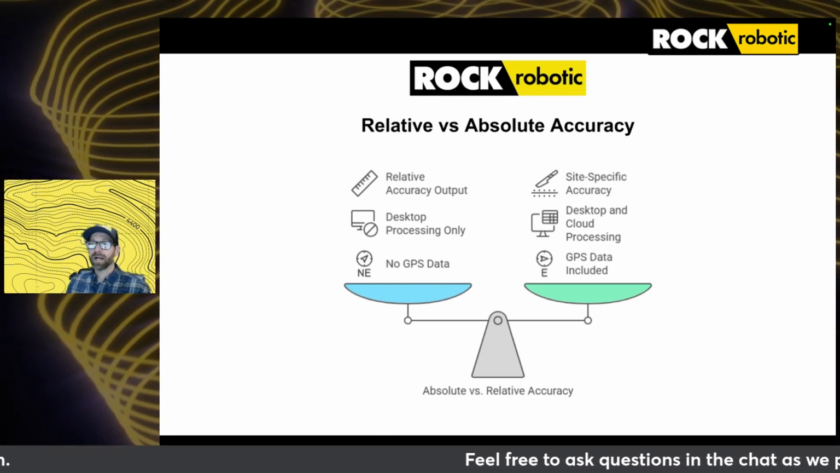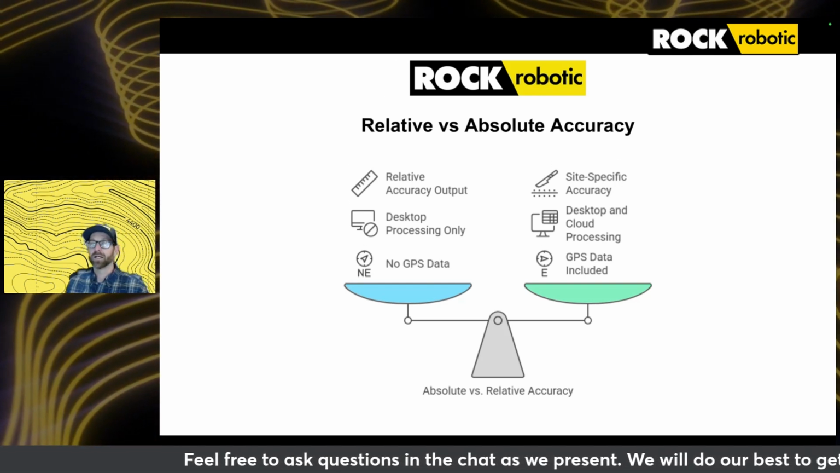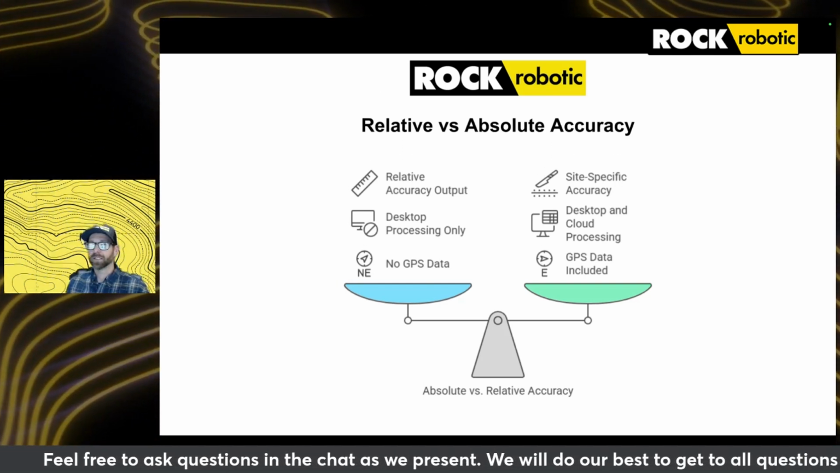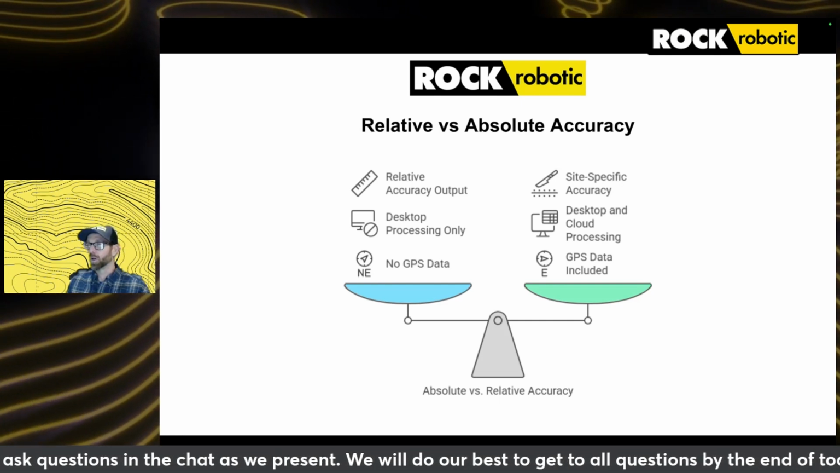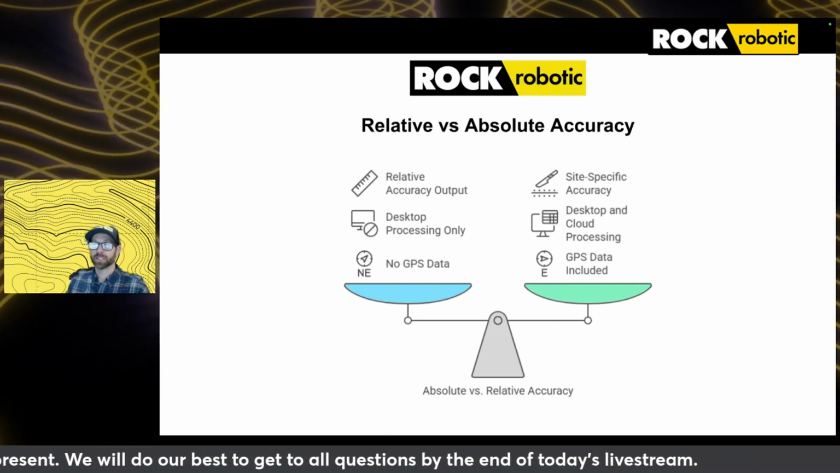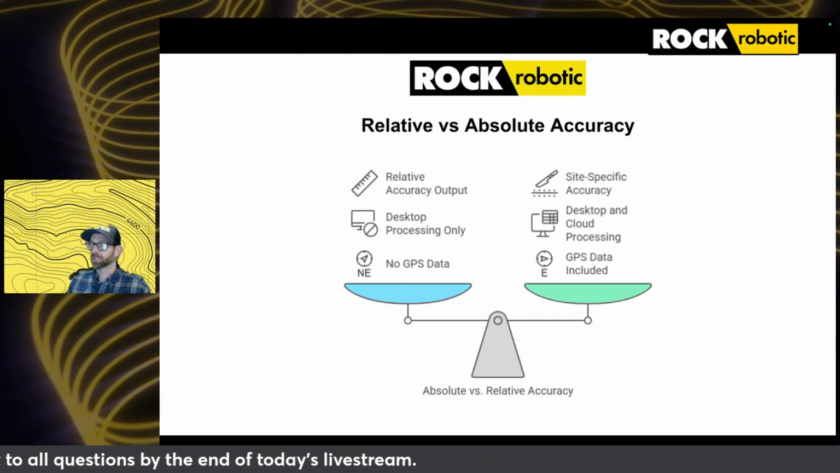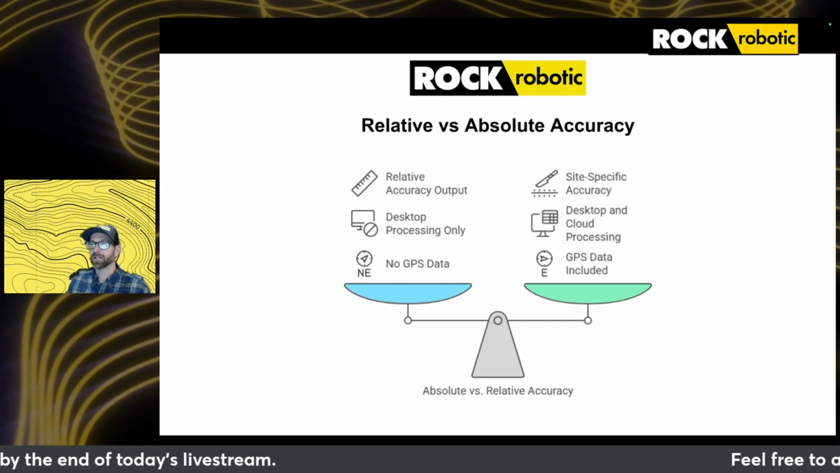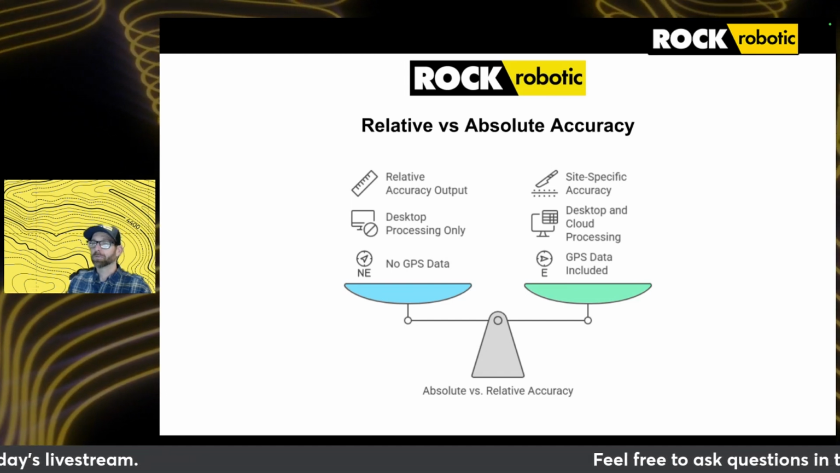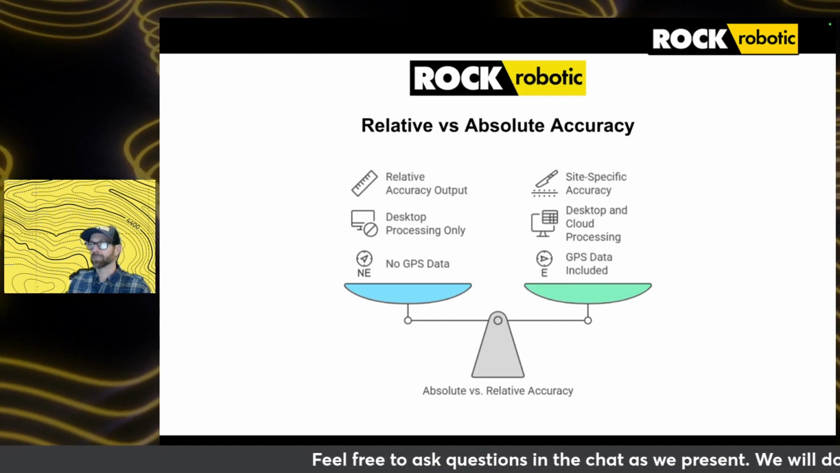Several factors influence the accuracy of your SLAM dataset, whether you're working with relative or absolute positioning, so here are some key considerations for data collection. The first is loop closure. Especially if you're not using GNSS data, properly closing your loop is critical to reducing drift in your SLAM dataset.